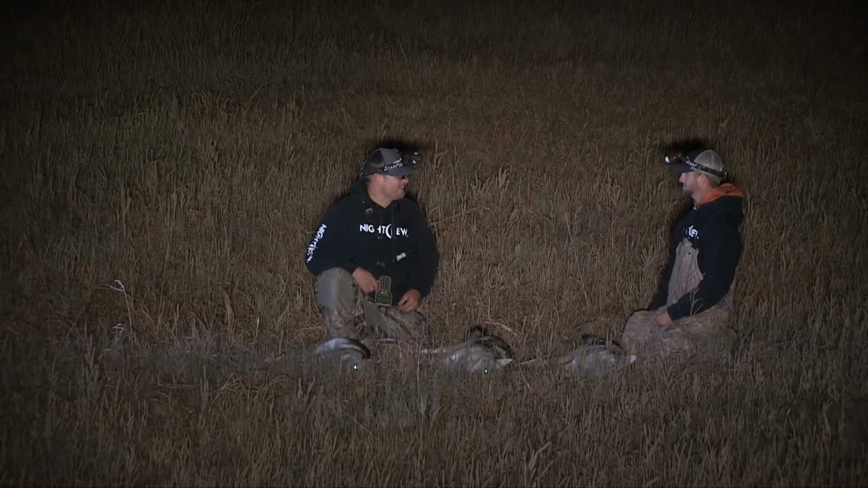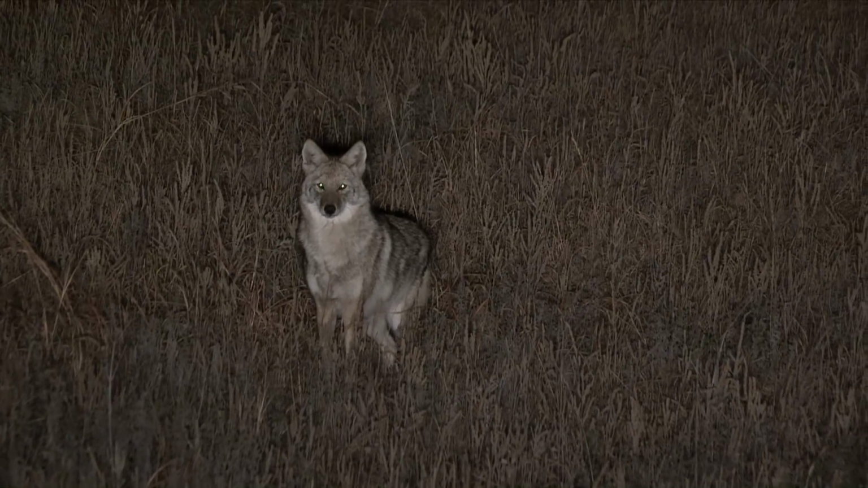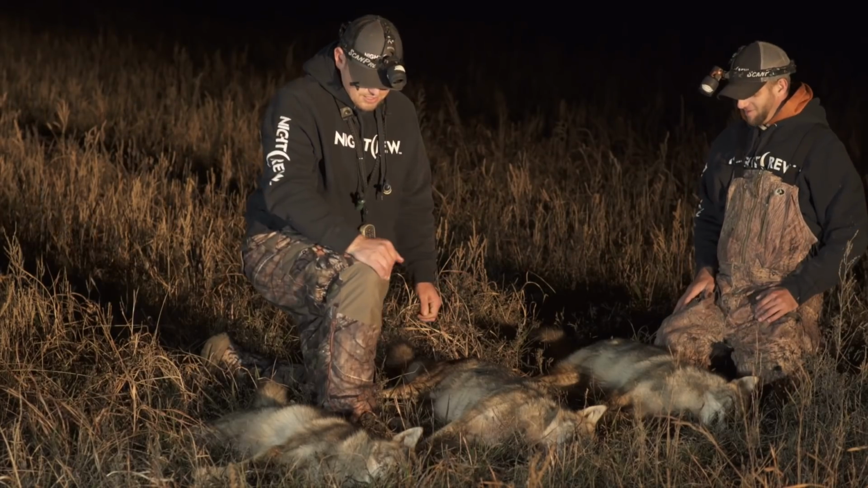Speaking of which, you got it. We might want to look around because as many of them are coming in. Three up and three down. Those are the kind of numbers I can live with. And the best part is, we were on a whopping 35 acres. It just goes to show you never want to overlook the small stuff.